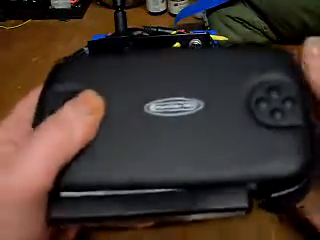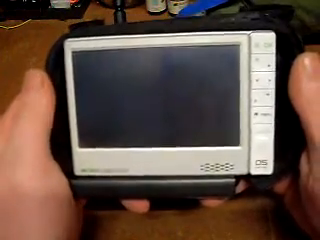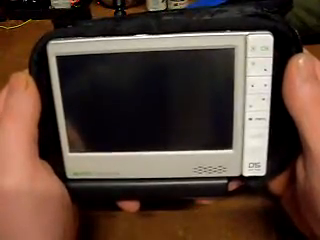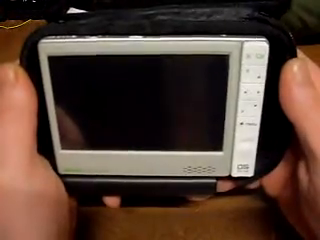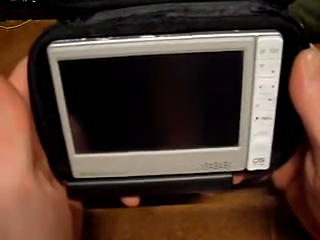Unzip the case, flip it open, you'll see that inside here is a DVR. This one here is an Archos 605. It's only 4 GB, but more than adequate. You can use this for viewing and recording. Either way, it's very good on battery.